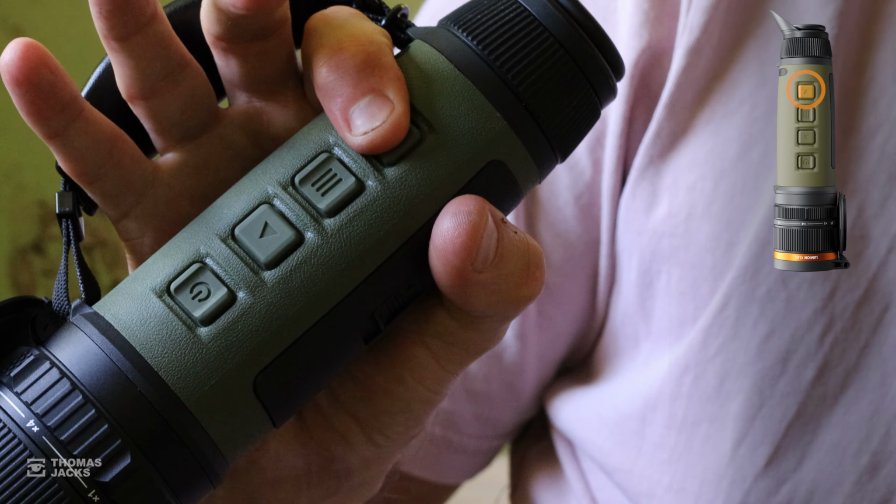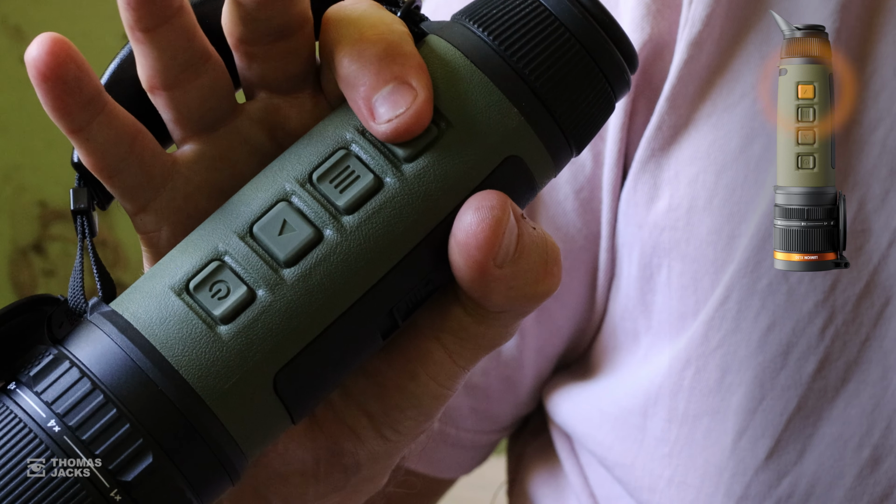Now, with that locked in, here's a shortcut that allows you to toggle between our new preferred colour and white hot instantly, and it's simply a long press on the down button. This one on a Lumion or a Telos. On an Orni or an Oryx, it's this one, and on a Merger or a Ventex, it's this one.